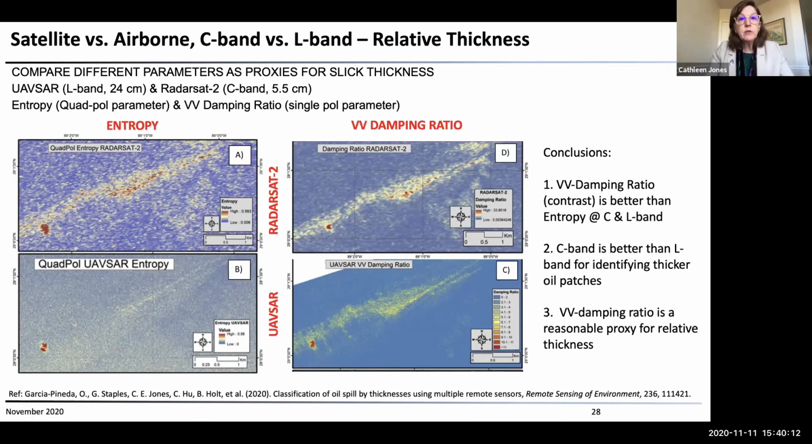Damping ratio is better. This is useful information because the entropy requires 4 polarizations. That's a much more complicated instrument than something like a damping ratio measurement, which is a single polarization parameter. So it's much easier to get measurements with a radar instrument that can measure in a single polarization than in all 4 polarizations. Also, though, you can see that comparatively, C-band is much better than L-band for identifying where the thicker oil patches are.